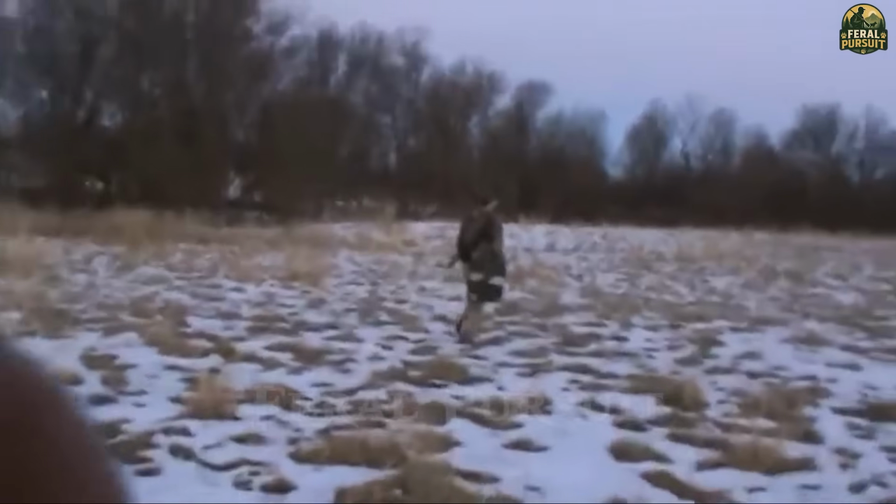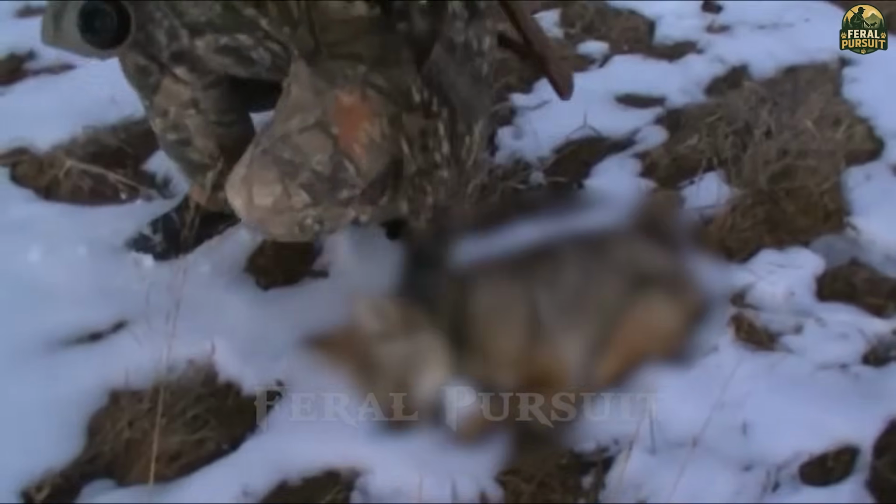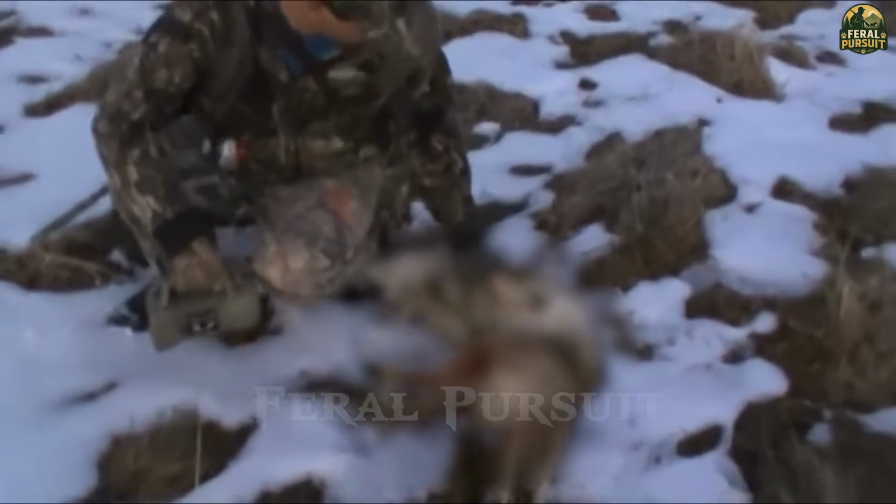Two days later, the hunters returned to the meeting point. Everyone was carrying a lot of trophies. In the end, out of the many hunters who entered the contest, I was the overall winner, having killed 10 coyotes.